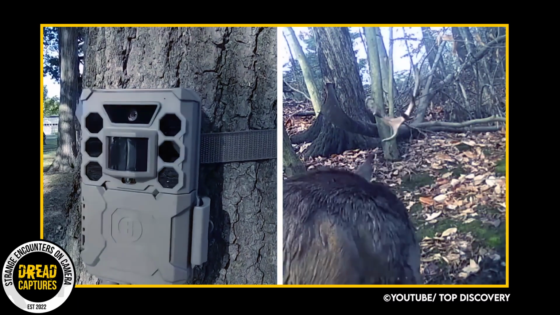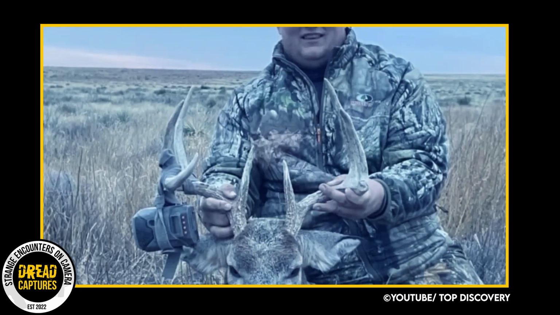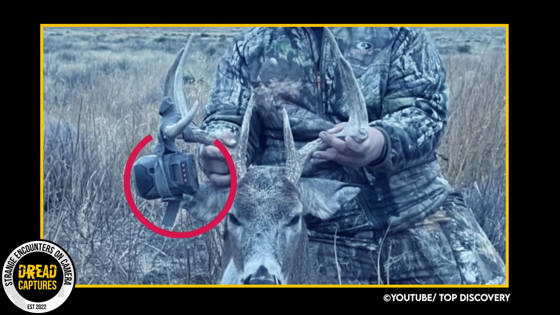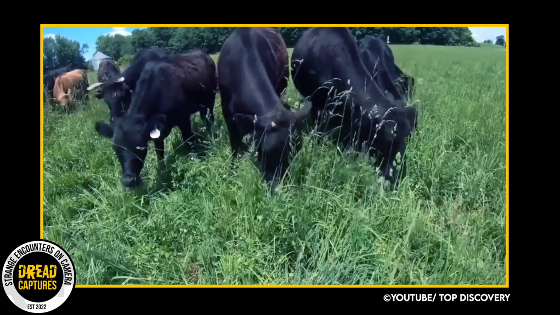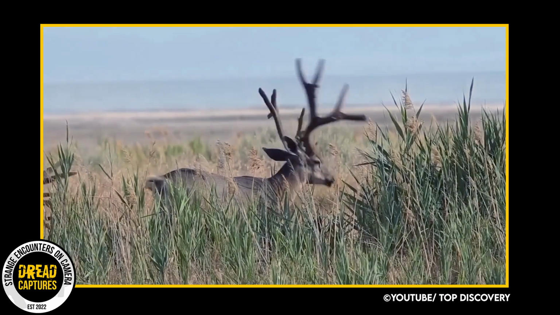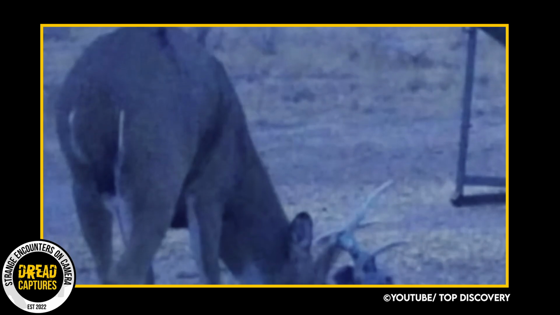Rancher and farmer Jake Mitchell from southwest Kansas was in for a surprise when he discovered one of his missing trail cameras hanging from the antlers of a big deer. He noticed the camera was missing from his property, where he grows crops and raises cattle, but didn't think much of it. Not until his cousin spotted a mule deer with something unusual on its head. When they saw the deer again, they were shocked to see the missing camera on its antlers.